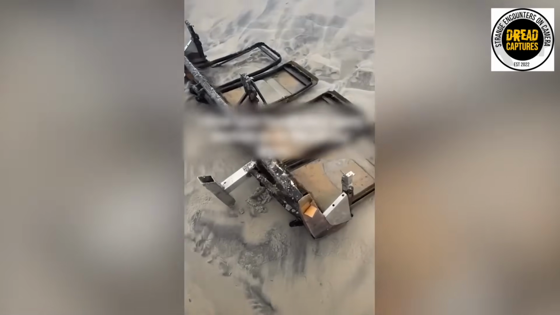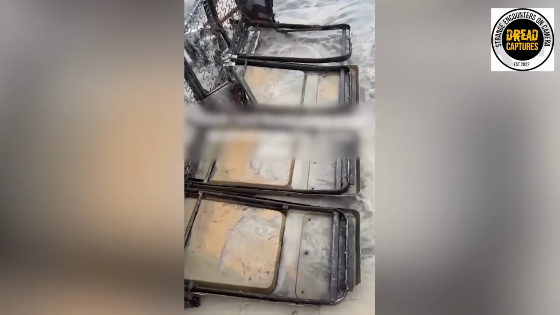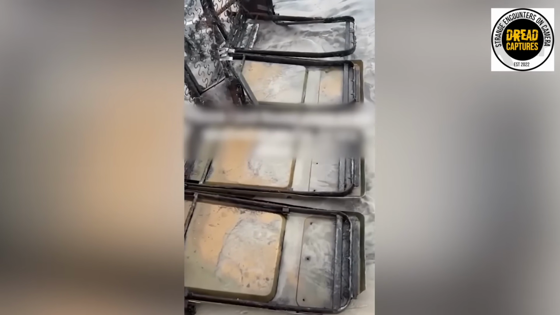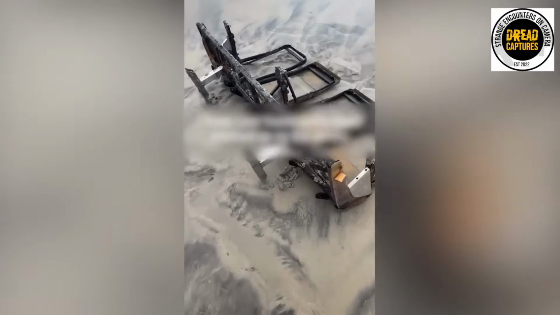While walking along the Jersey Shore, a couple finds these charred seats that have washed up on the beach. And if you're thinking what I'm thinking, those look like airplane seats. And I'm not saying anything nefarious is going on, I just think it's pretty surreal that you walked up on this. I mean, if you can put yourself in those people's shoes, it's pretty sad and scary.